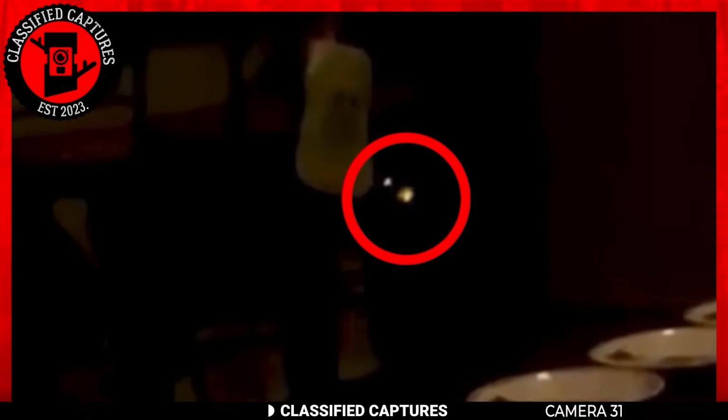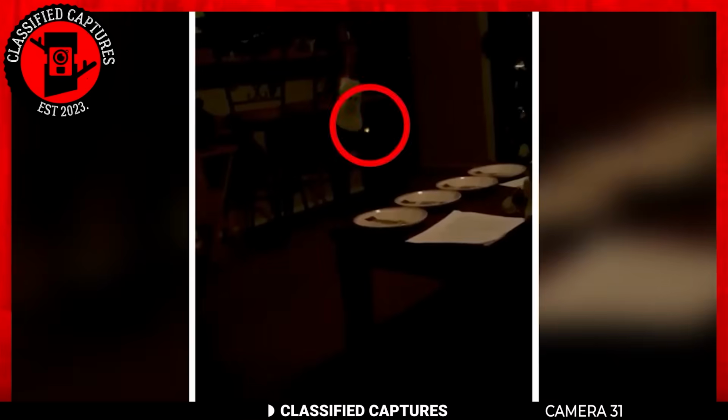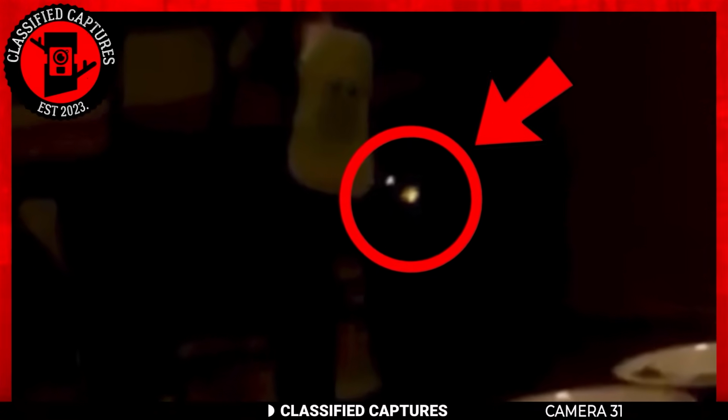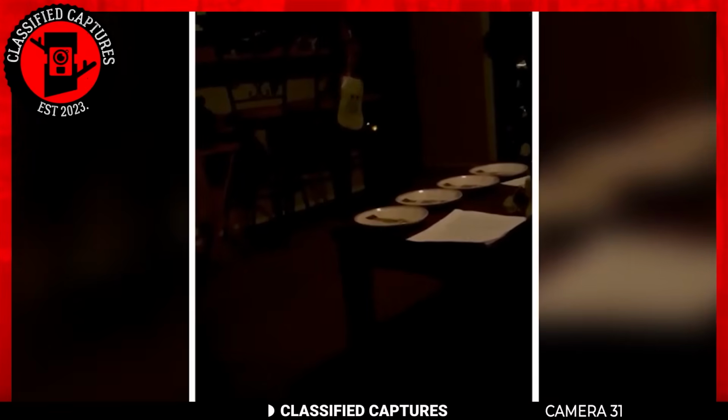So, here's the scene. He walks into his dining room, and boom, there it is. A pair of glowing eyes staring right at him from the corner of the room. But wait, it gets even creepier. Before he noticed the glowing eyes, he had that unsettling feeling of being watched. You know, the kind that makes your skin crawl.